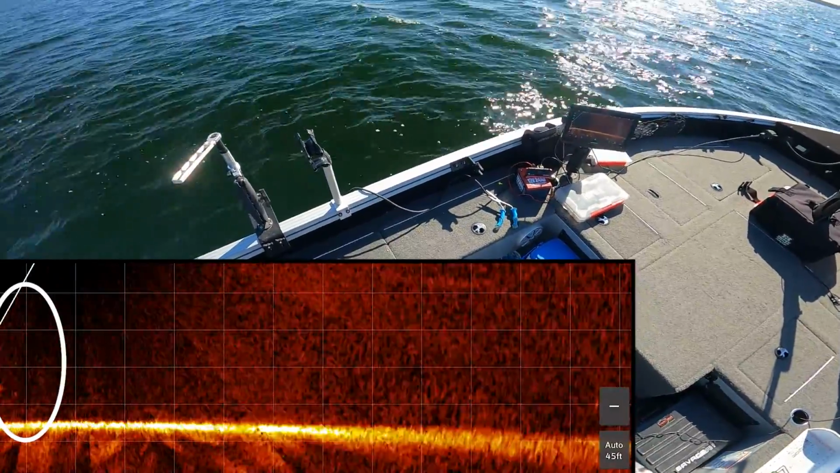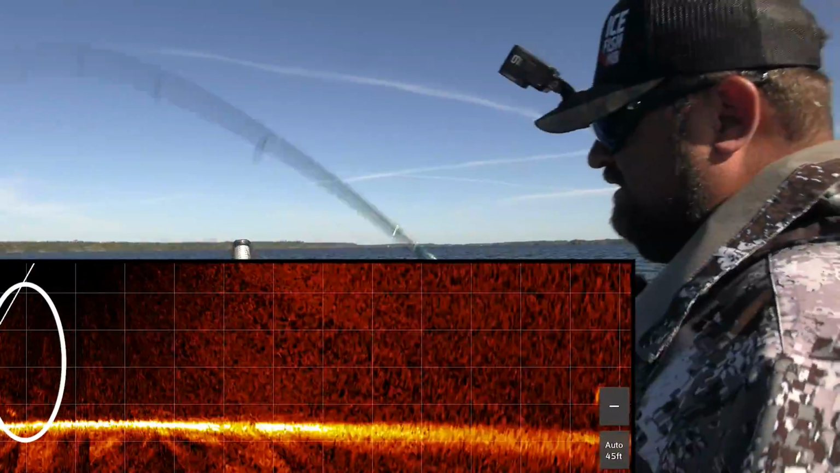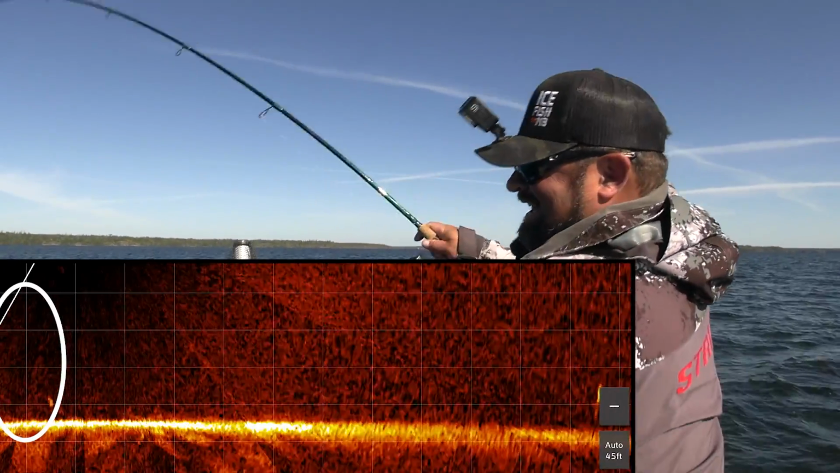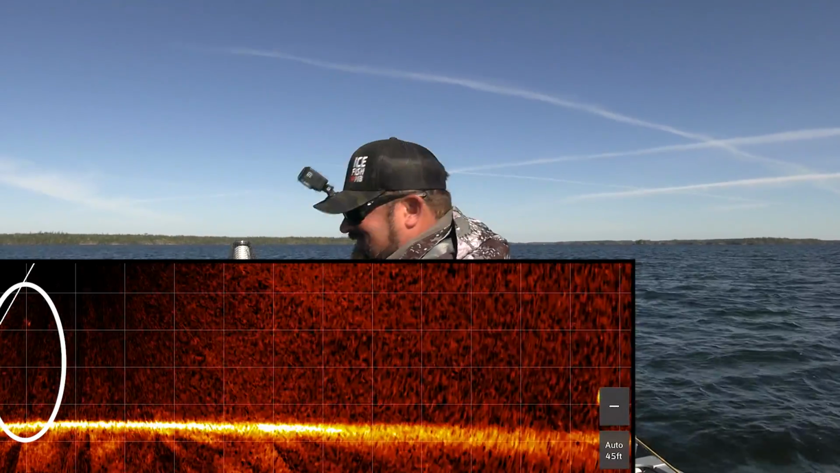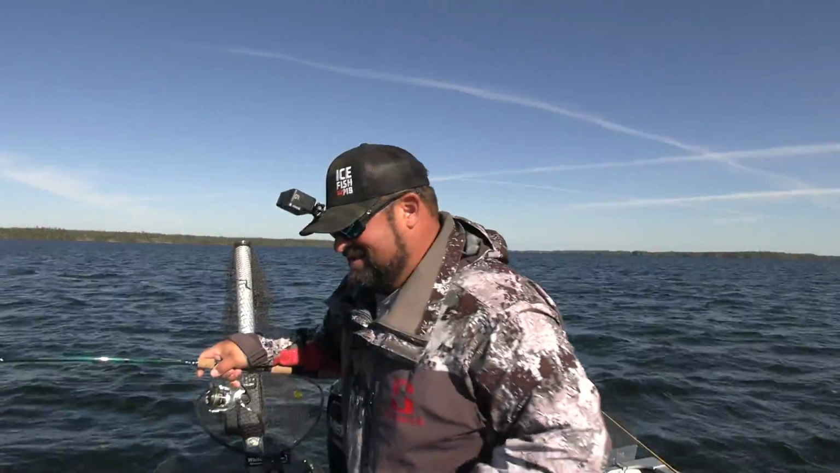Do you play with your settings much in your Garmin or no? Yeah. I got him. Dude, I couldn't catch him on this side of the boat. I dropped right on this side. Right on top of him? Because he was 10 feet below on this side. Yeah, bang. Do you want to net him or no?